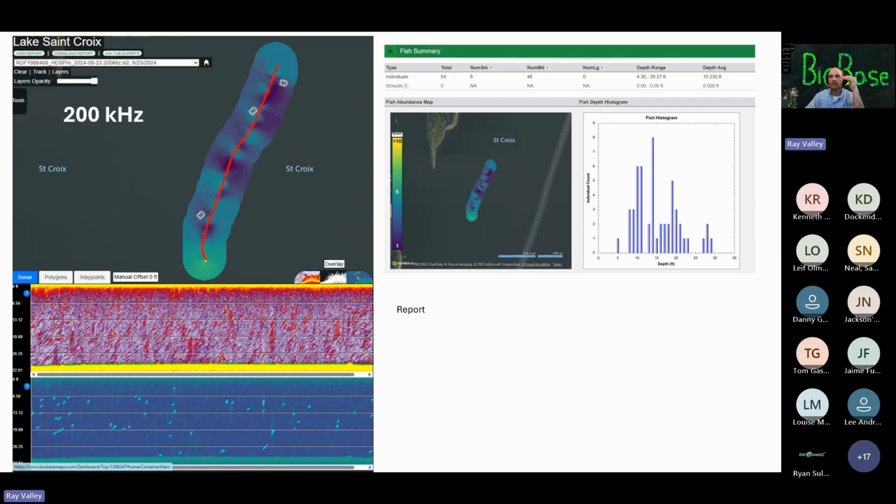200 kilohertz. So the frequency went down just a titch. It's not a one-to-one relationship with chirp, because chirp is sending out multiple frequencies, but I think it's overall a lower frequency. Here you can see 54 individuals detected, so fewer individuals, and fewer blue little circles there. Mostly small, medium. It didn't pick up any large fish, but it's hard to know. Was that different than the high chirp? Probably not. That number, who knows?